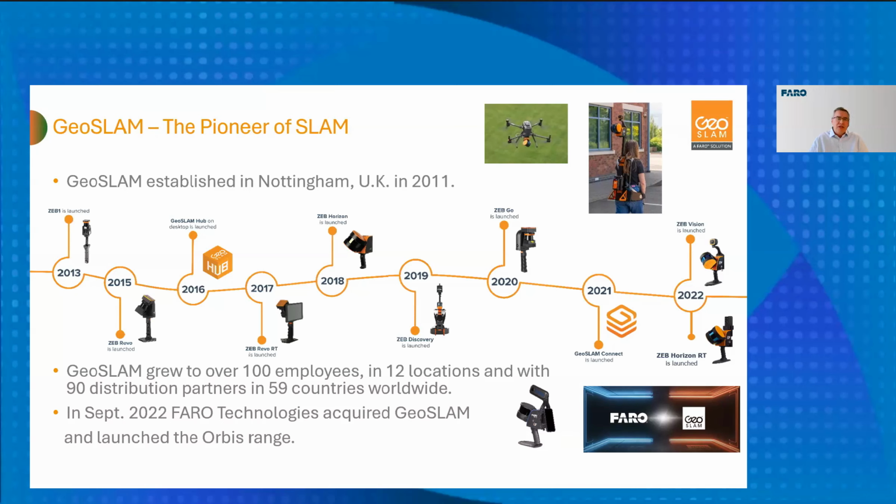Now, this was a collaboration between GeoSLAM at the time and also with CSIRO, an Australian government body who had created the laser scanning SLAM algorithms. They were the pioneers on this, and together with GeoSLAM, we created a solution which was called the ZEB1. The ZEB1, why was it called that? It was actually named after Zebedee, which was a character in a children's cartoon at the time.